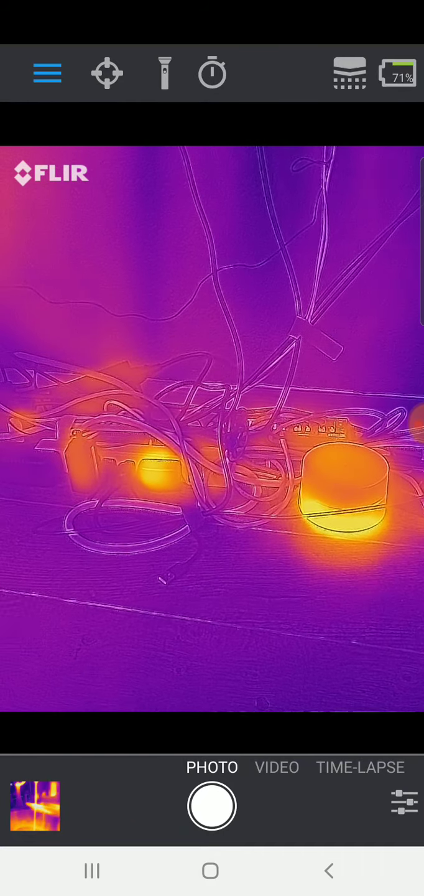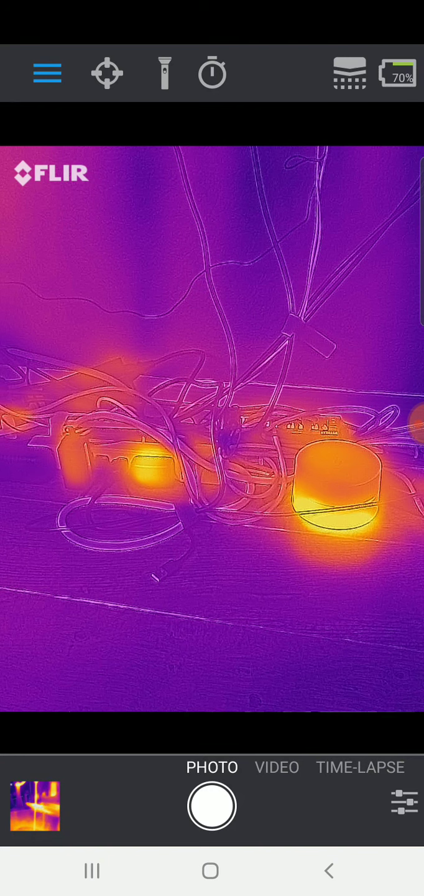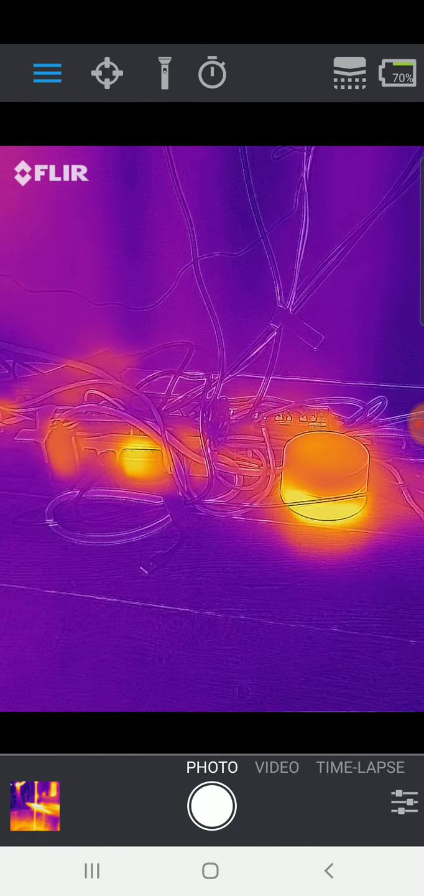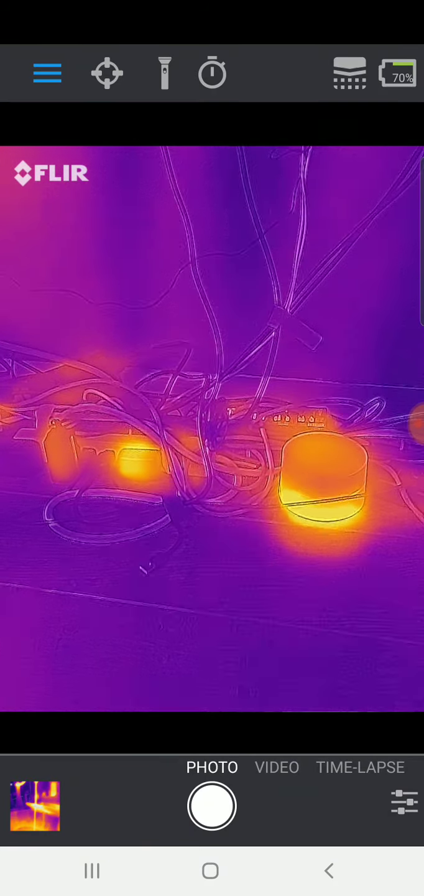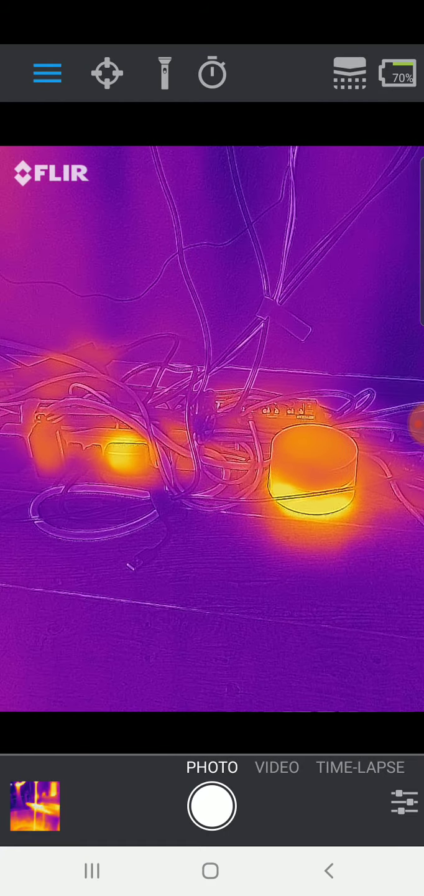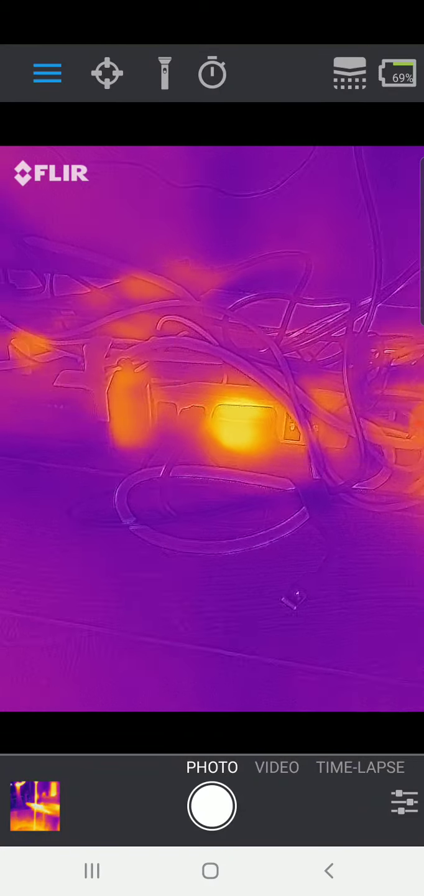So I think there's some really awesome things you can do with this, and it allows you to see, as FLIR puts it, a sixth sense. So to be able to see things in the world you wouldn't otherwise be able to see. So I'm going to take a look at some of my favorite, and there's practical uses for this too that I'll cover in other videos. But this is just an overview of some of the really interesting things to look at around the house with the FLIR camera. So one thing I love is looking at devices that are using power.